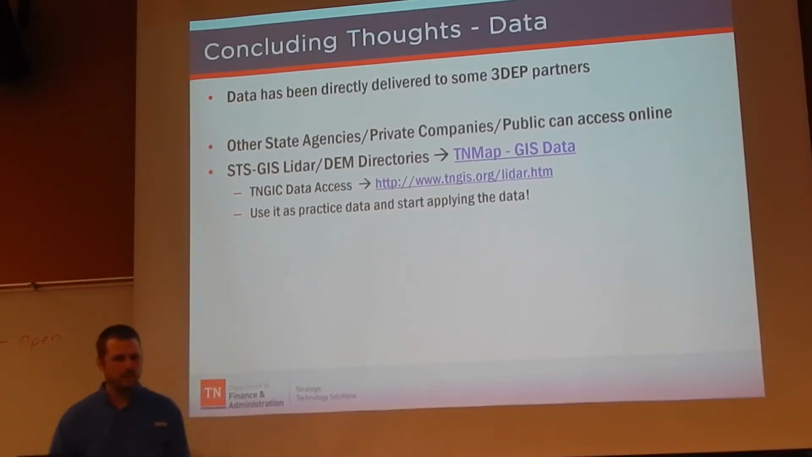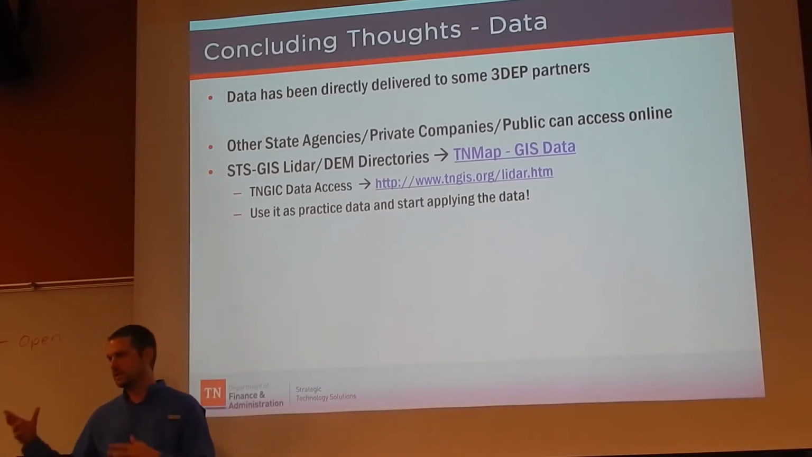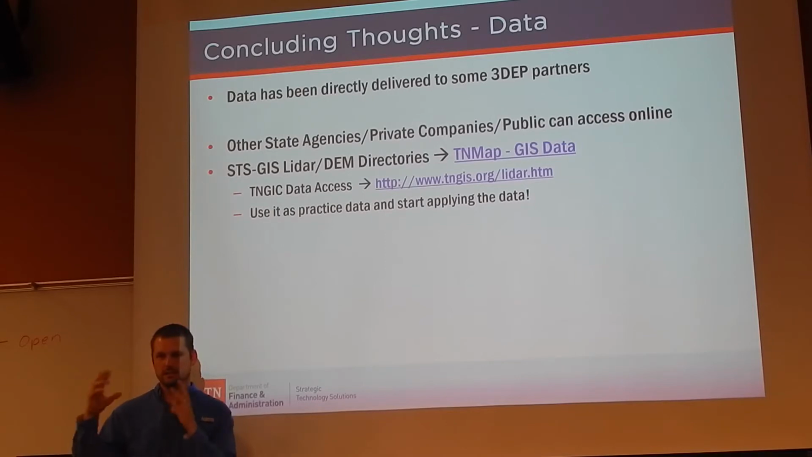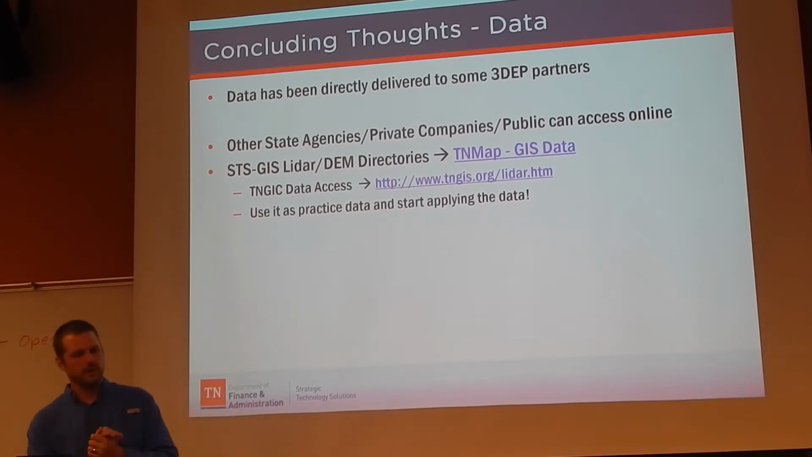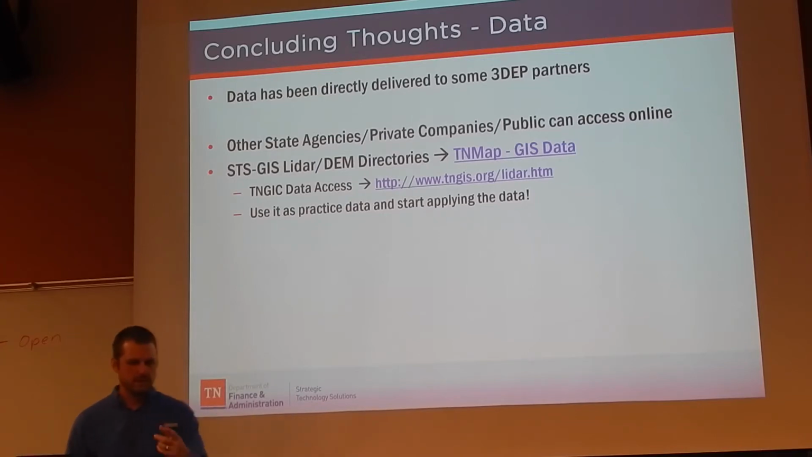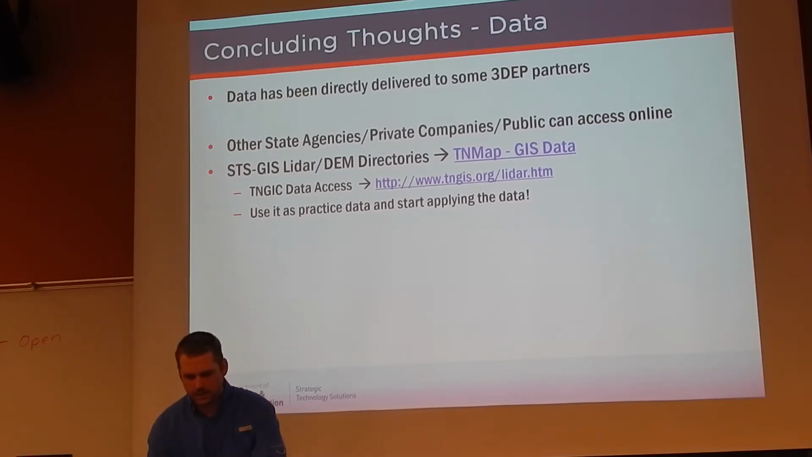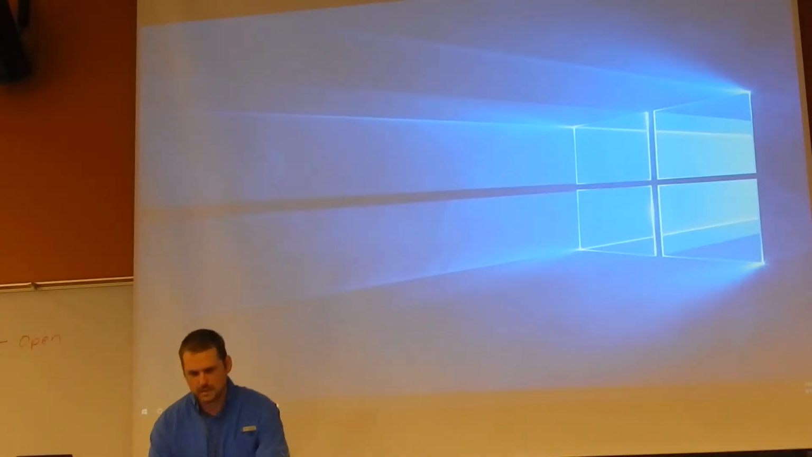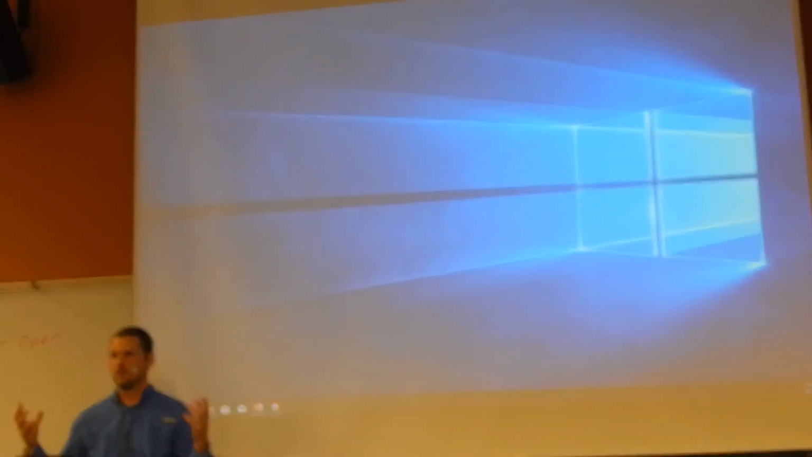So, some concluding thoughts. Data has been shared directly to some 3DEP partners like the TDOTs and TBAs. But everybody else can access it through USGS, as I mentioned, the National Map, which I don't have added on here. But you can also access it through tnmap.tn.gov. This is our landing page.